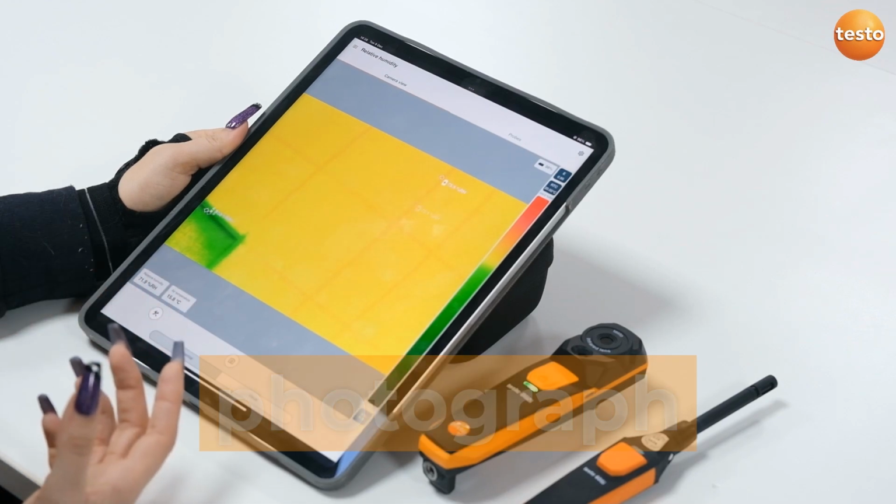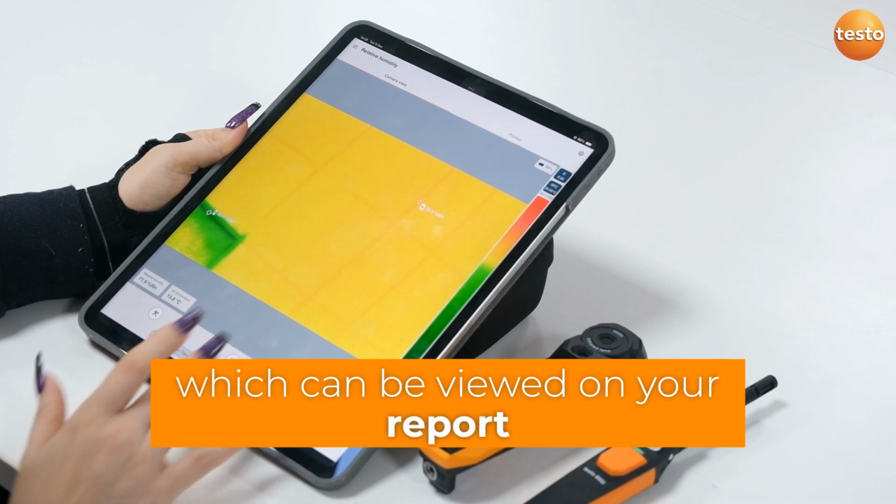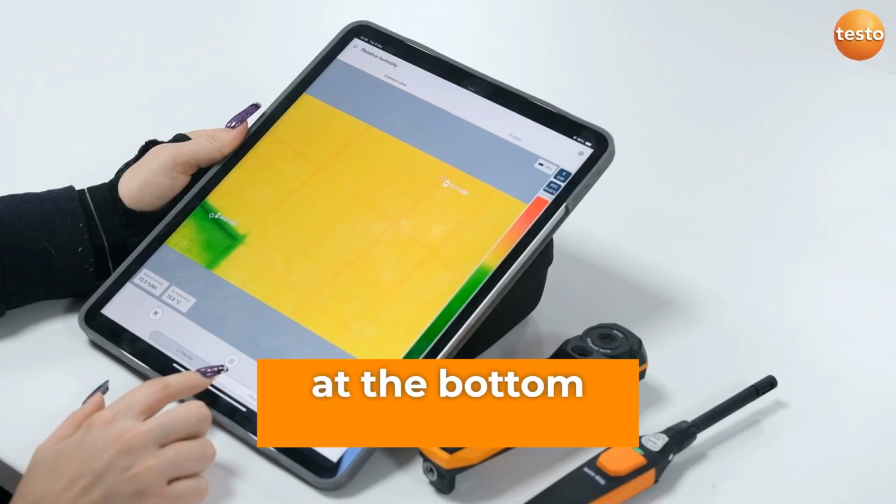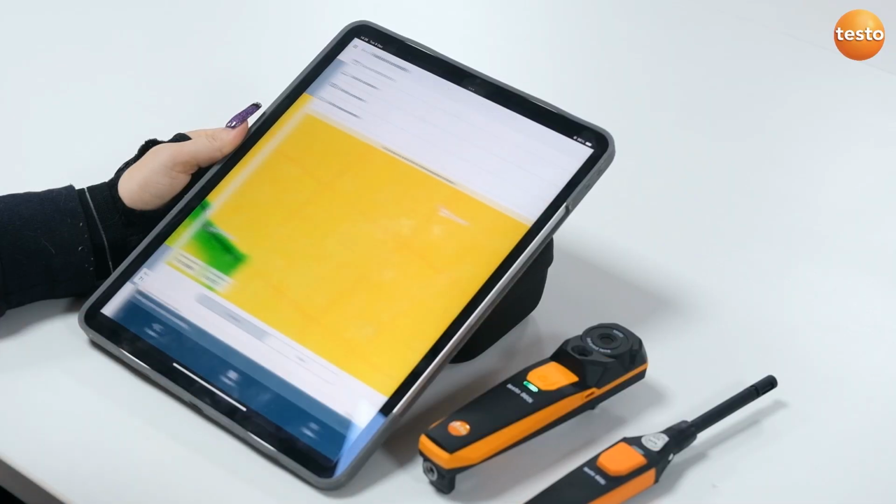When you do take the photograph, it will save all these details as well, which can be viewed on your report. So I've just gone to take an image. To take your image, you just press the camera button at the bottom, and then just here, there's a little circle with the image that you've just taken.